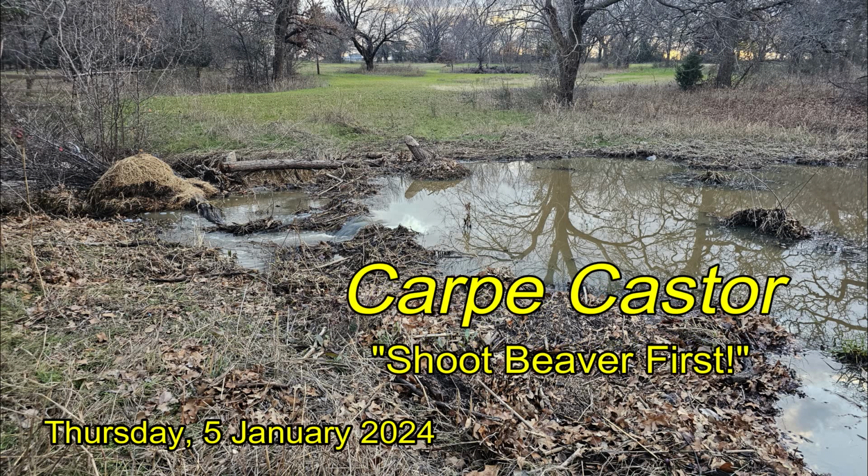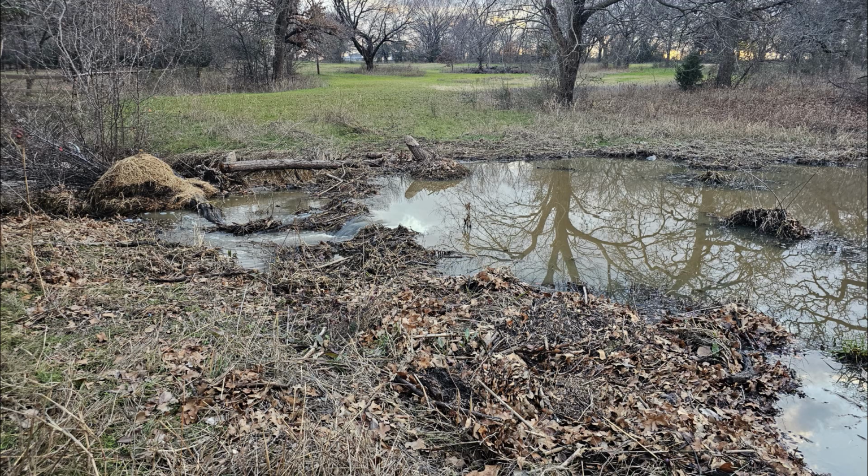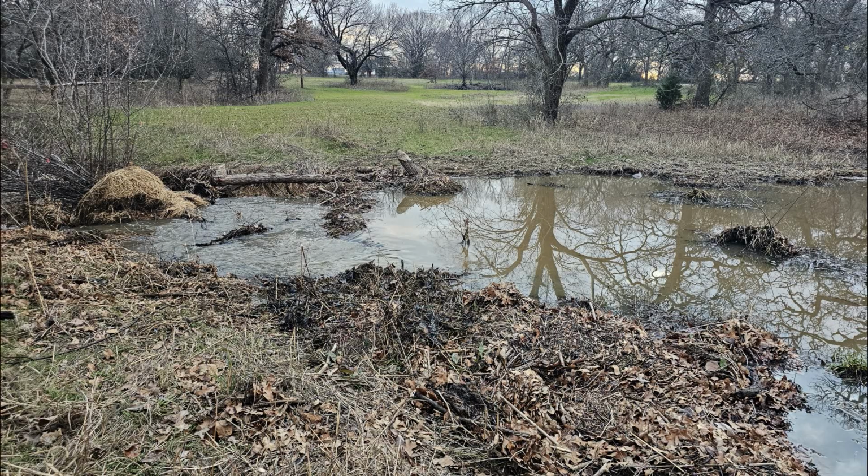Carpe Castor. Well, I skipped a couple days hunting beaver at my place, and in the meantime it had rained and the beaver had repaired the dam, and now things are more flooded than ever. So I went in, broke open a big chunk of the dam in order to get the beaver's attention, and waited.